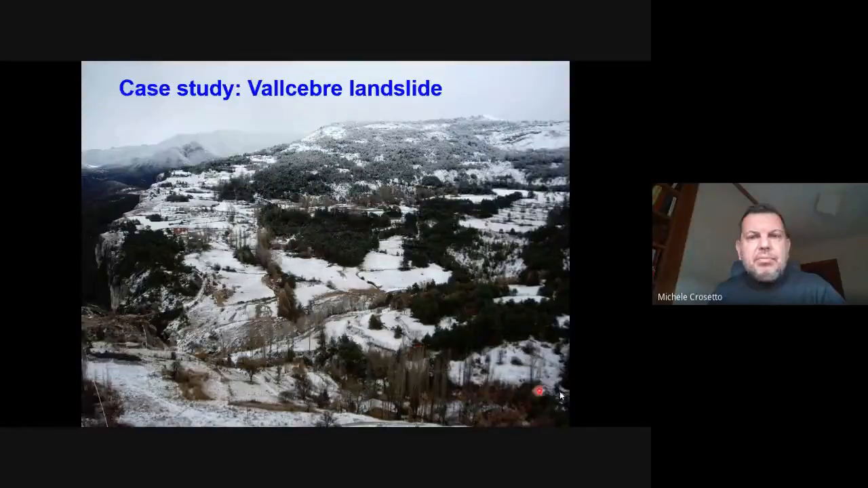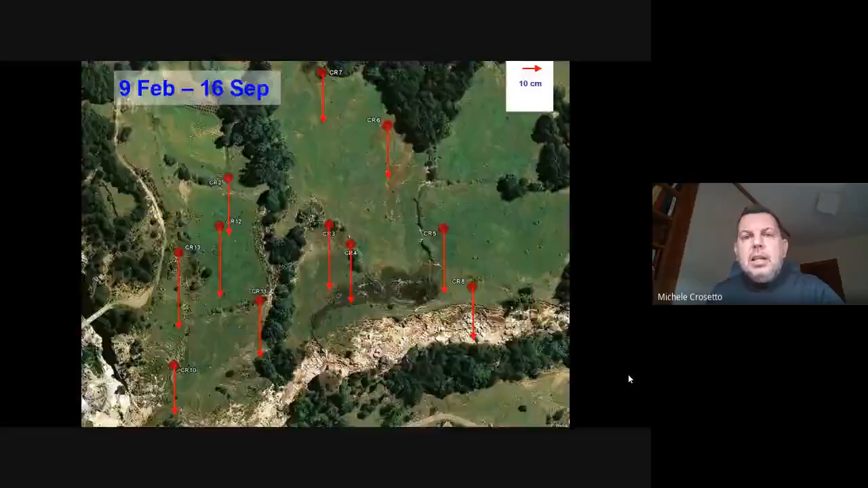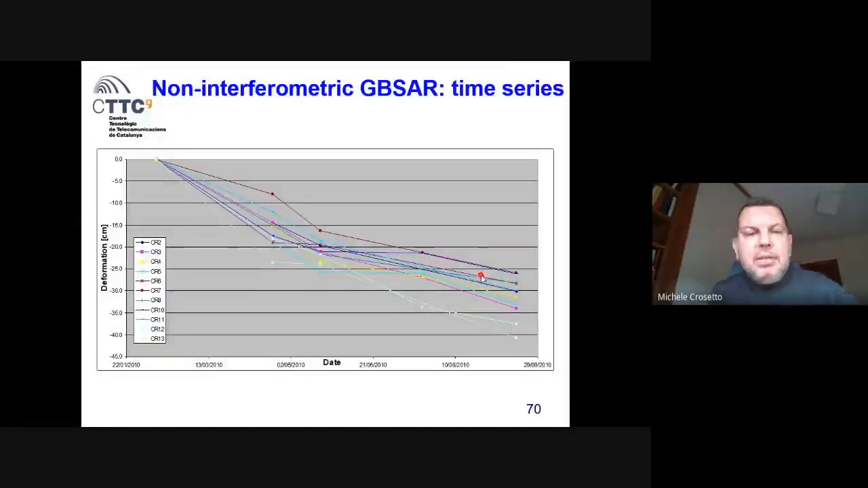An example, fast, Valsebra, different corner reflectors installed between February and April, between February and May, February and July, February and September, time series of the deformation. We are observing in this case displacement up to 40 centimeters. Such a displacement wouldn't be observable by classical interferometry, only making a lot of campaigns.